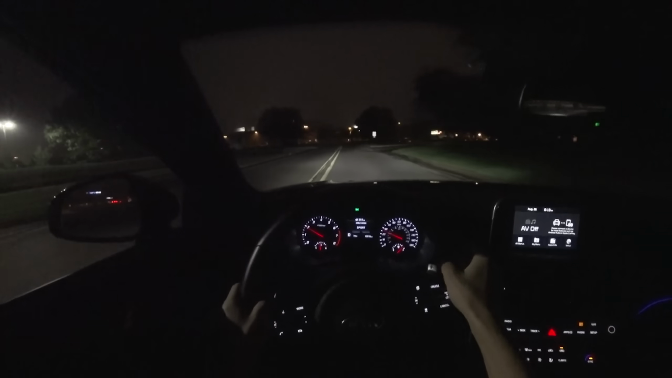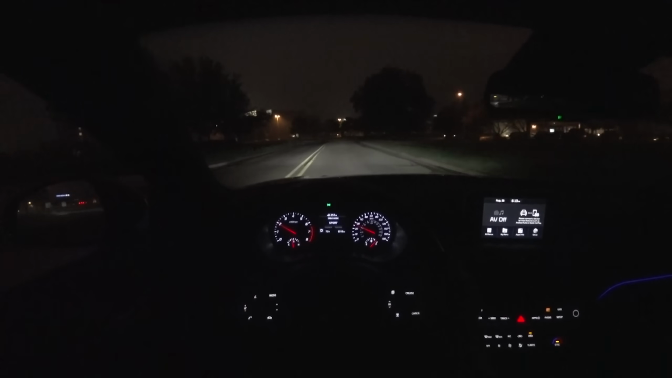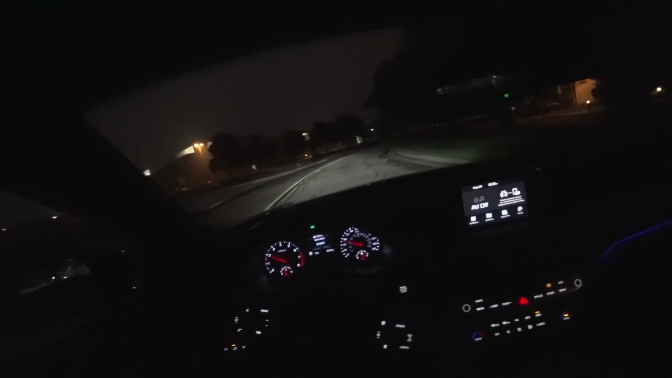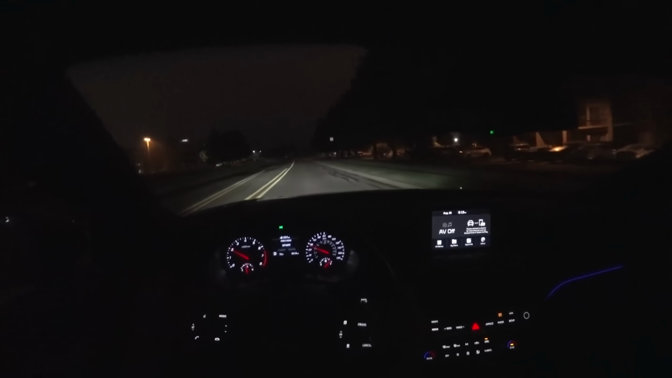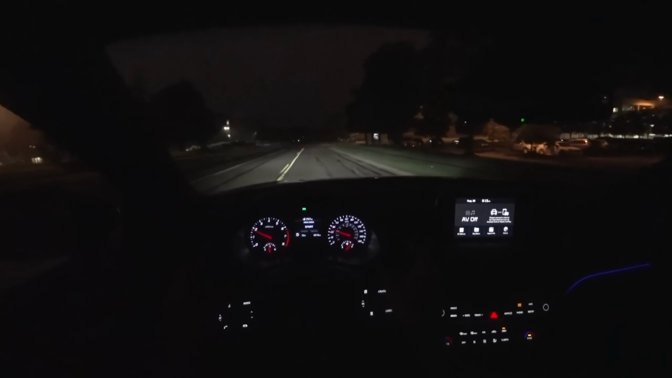Alright guys, well those are some first impressions on the GT after having just a little bit more time in it. I'm going to do a daytime review, sum up this car a little bit more. Anyway, a lot of impressions on this car so far. Pretty much every journalist has reviewed it so far. I'm pretty late to the game, but wanted to give you a sense behind the wheel